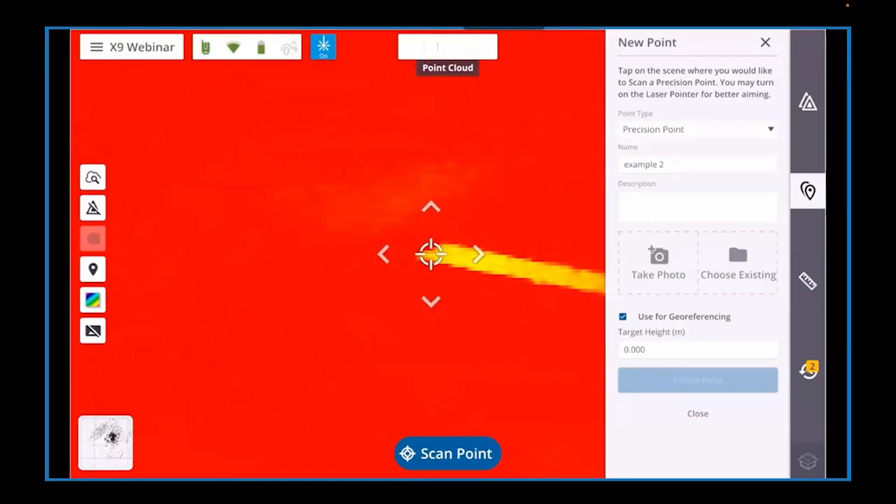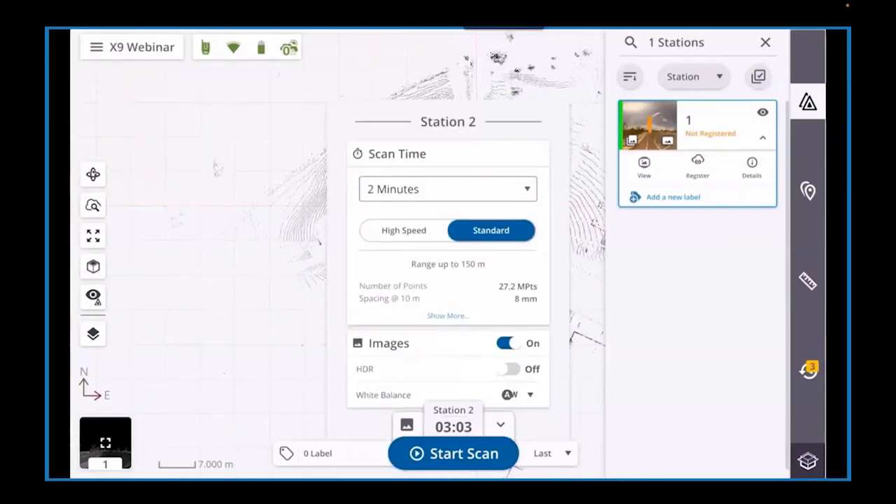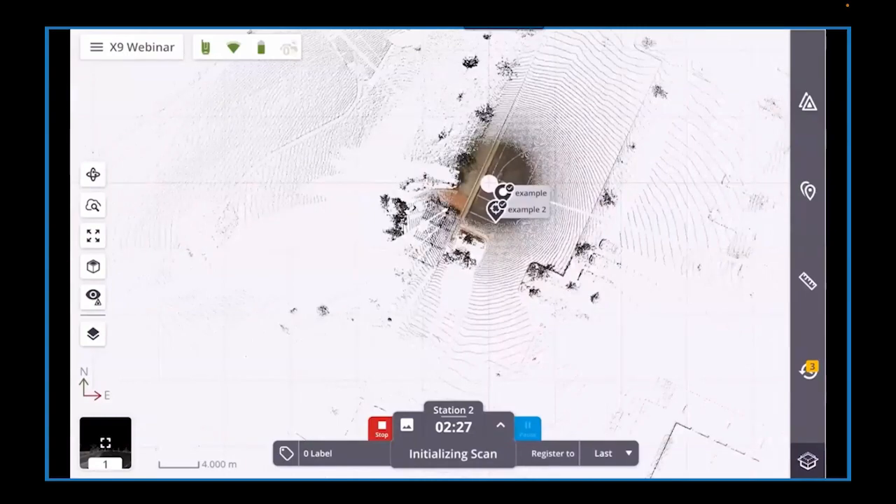And then once this point is targeted, the instrument can be used to measure the point and then save it. Now, since station 1 has been completed, we'll move back to the scanner controls where we can start the second scan. This time we'll use the high-speed mode so we can capture at 1 million points per second. While the instrument is in operation, we can continue to work with our previous stations.